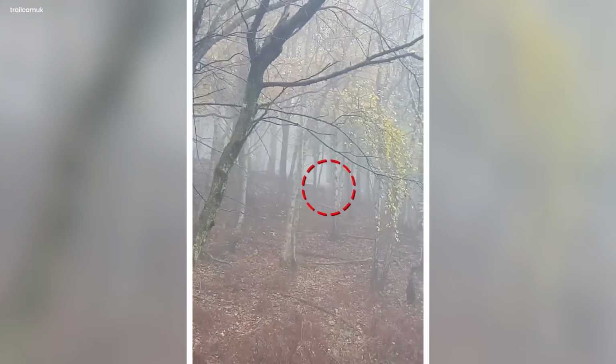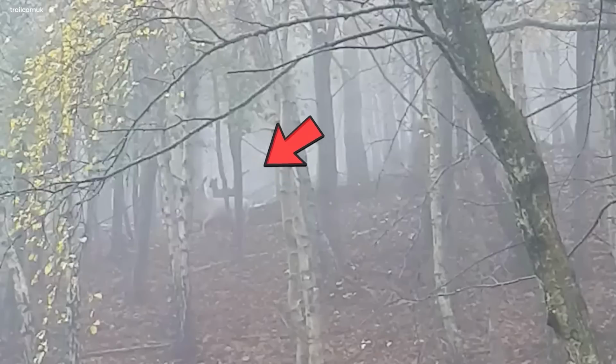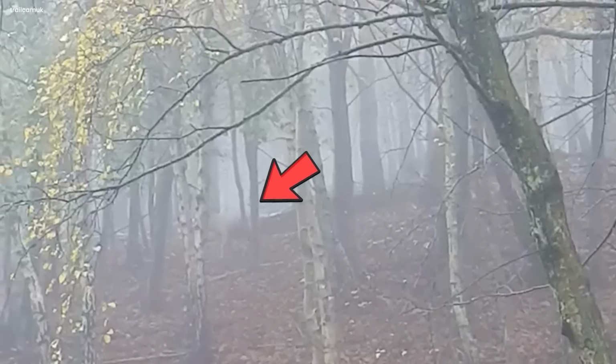But stay, there is more. A white goat hung out beside them, making the scene even more interesting. The fog, like a big curtain, hid the figure and the goat in a creepy haze.